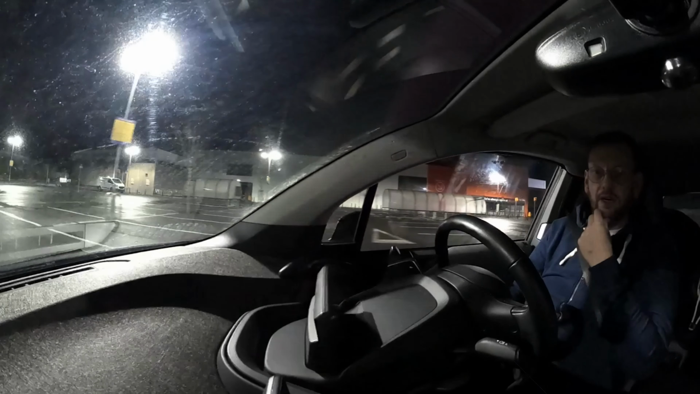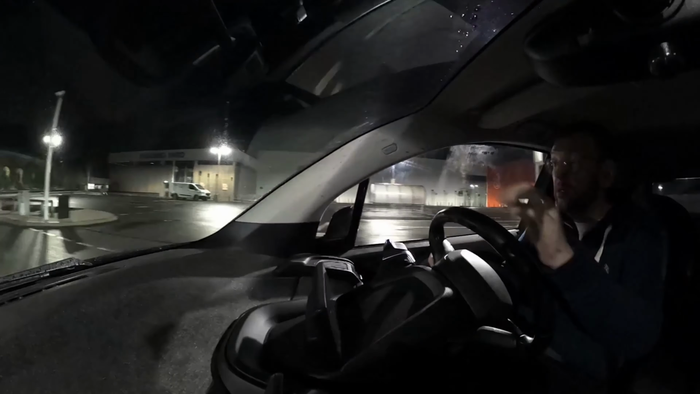We charged up there and I did just a little bit over. I think we had something like 80 or 90 miles to do to the next charger, which was just outside of Warminster.